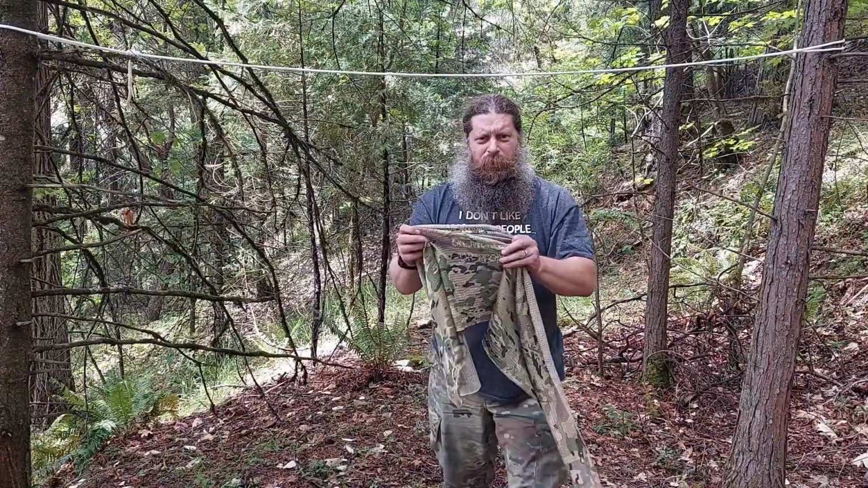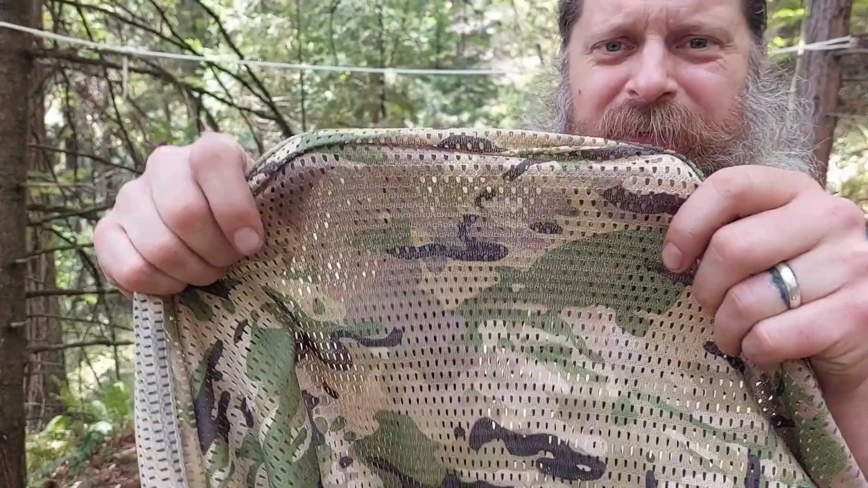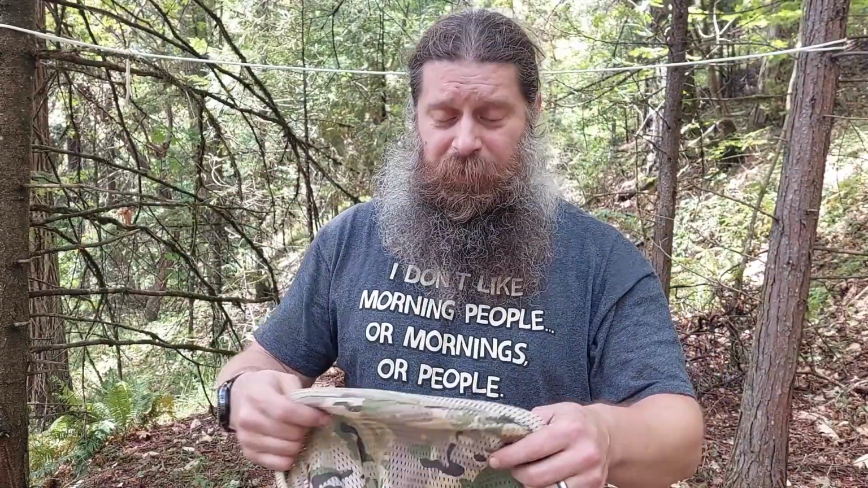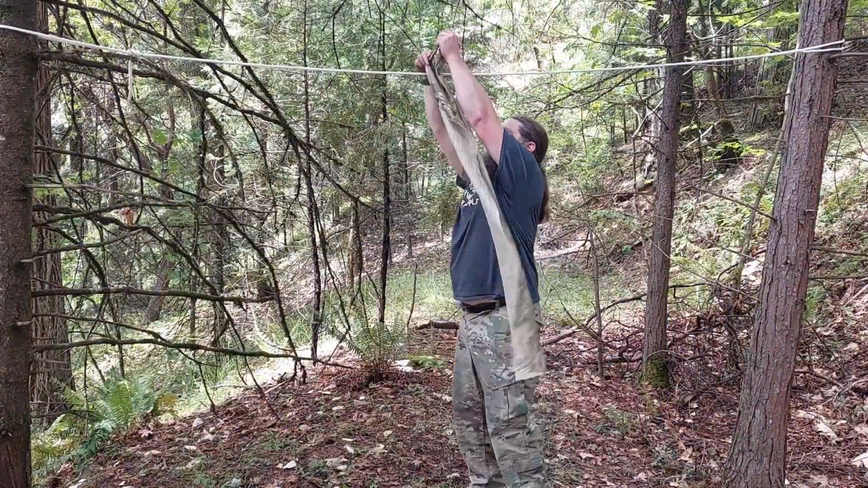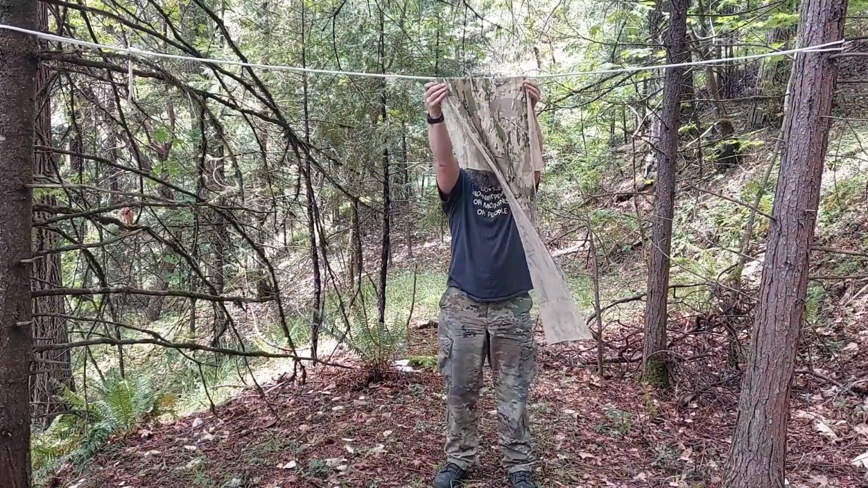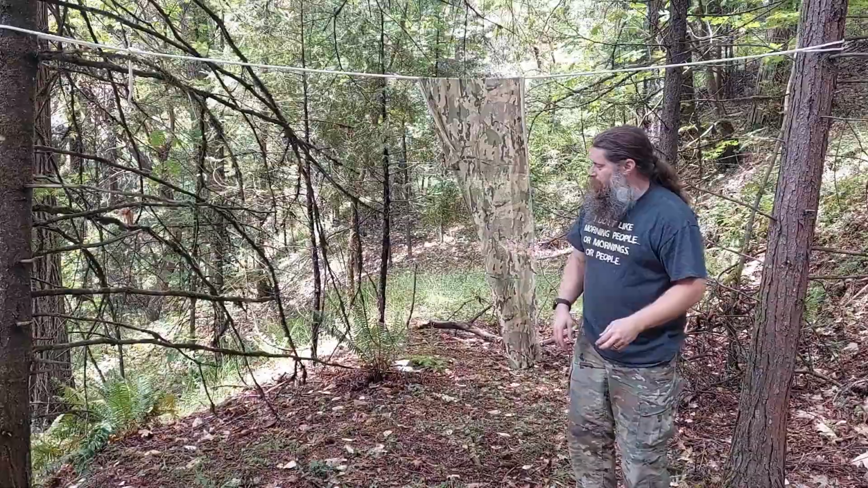It's worth noting though that this one, if you can see here, has a lot of these little tiny holes. It's basically just a net. So I can't really imagine it performing any better than the big camouflage netting that I usually use for my tent. Now there's not a whole lot to go with here, but I'll go ahead and put it on the line anyways. And the wind is kind of moving it around, but let's go ahead and try that. Let's look at the thermal.